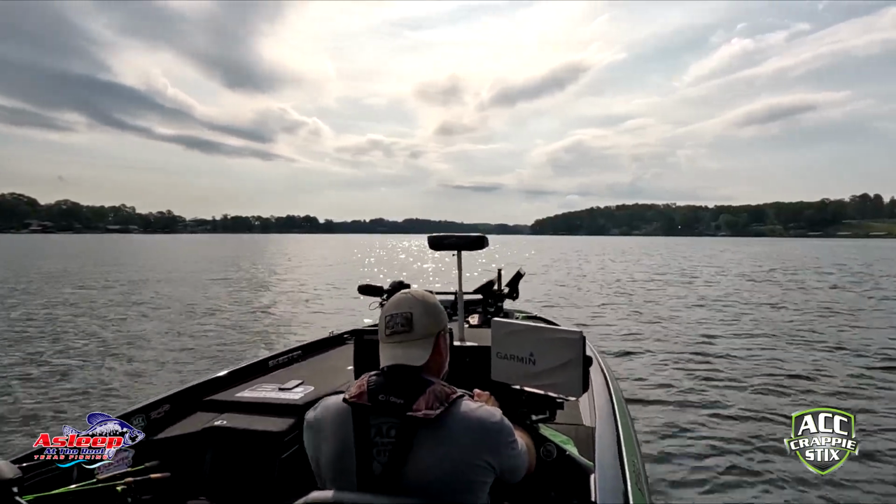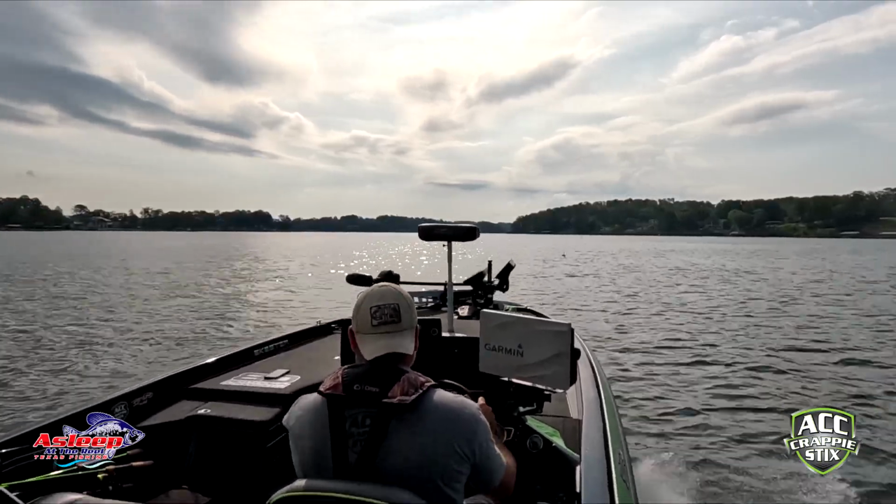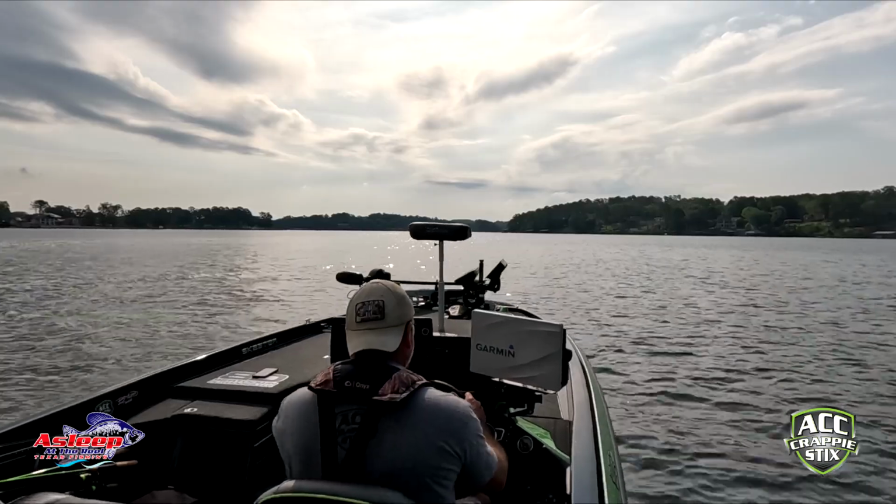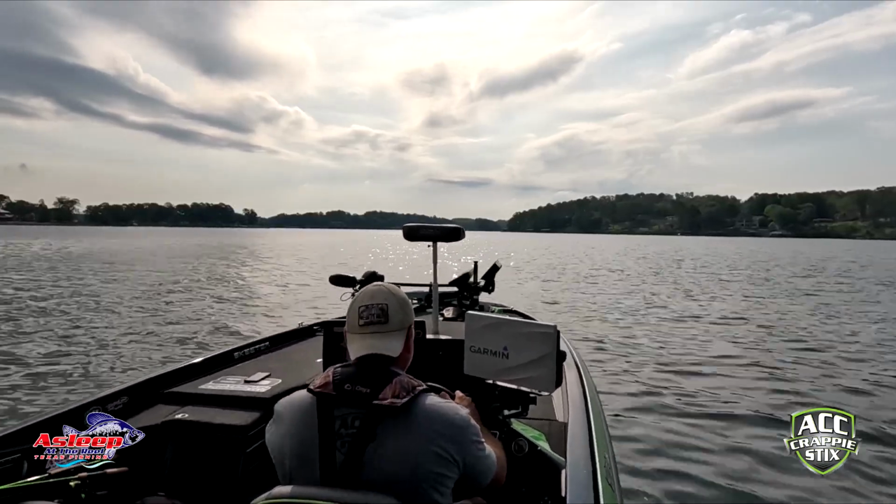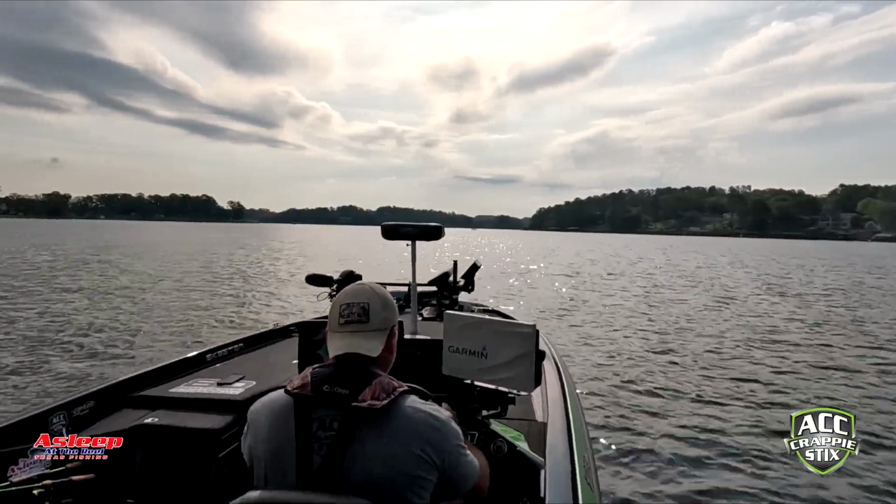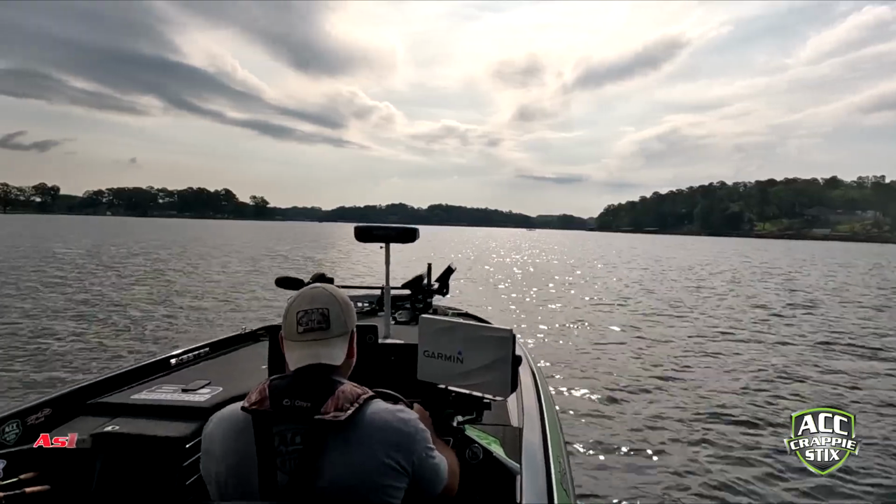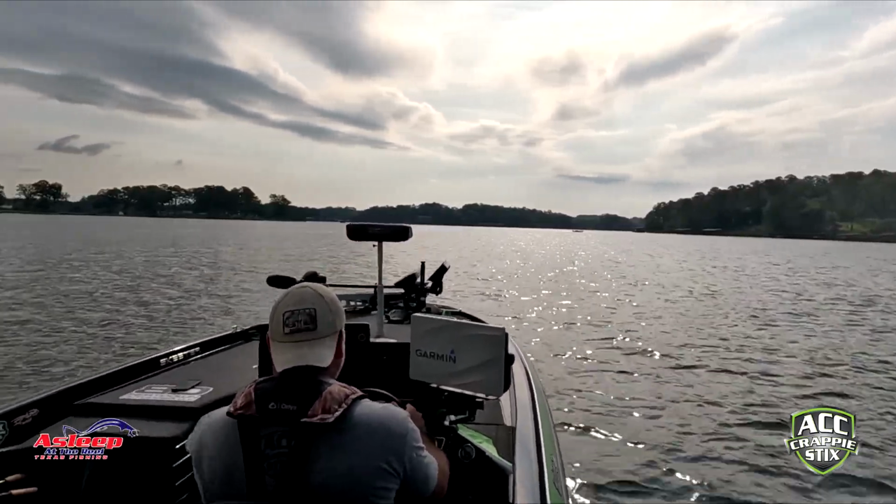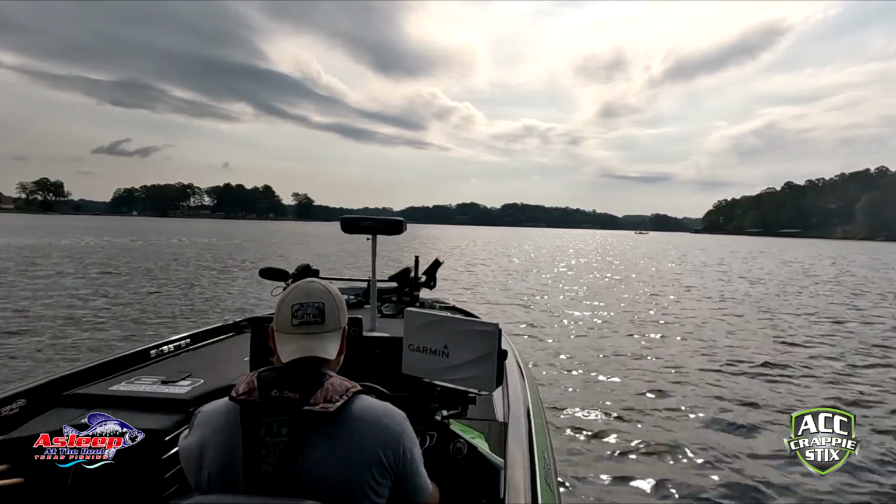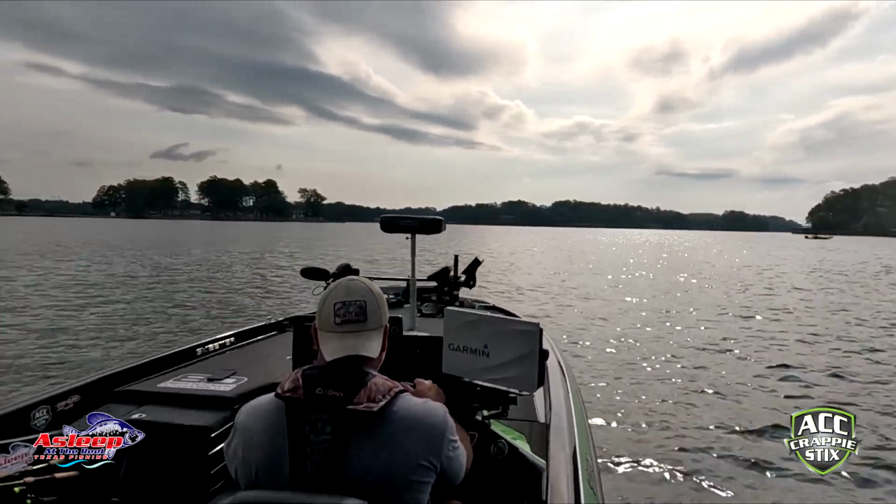I figured maybe there's some stumps, because if you look right in here at this main entrance to this cove, I'm coming into the river channel, and there's a lot of brush right in there that is washed into the lake and just floating on the bottom. So I figured, if it's doing that, maybe it's doing that over here. That just happened to be true. I was able to find fish in a whole different way than I've ever done it here on this lake.